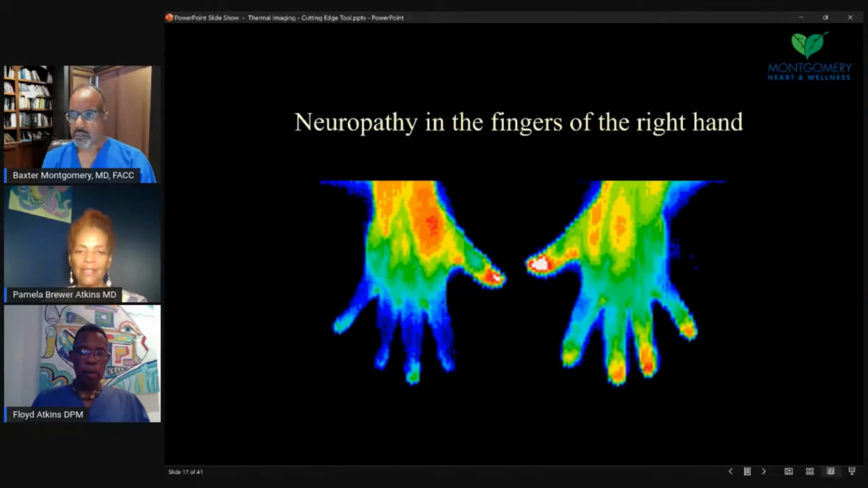And this is the suggestion of neuromuscular changes and cutaneous changes of the right hand, coolness here, as opposed to here. This is more of what we would expect. So there's some nerve changes or dysfunction going on in these fingers with this patient.